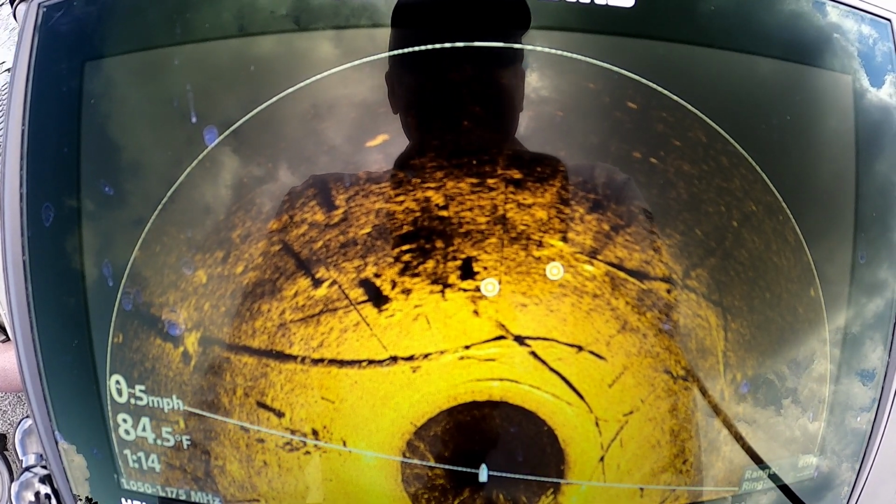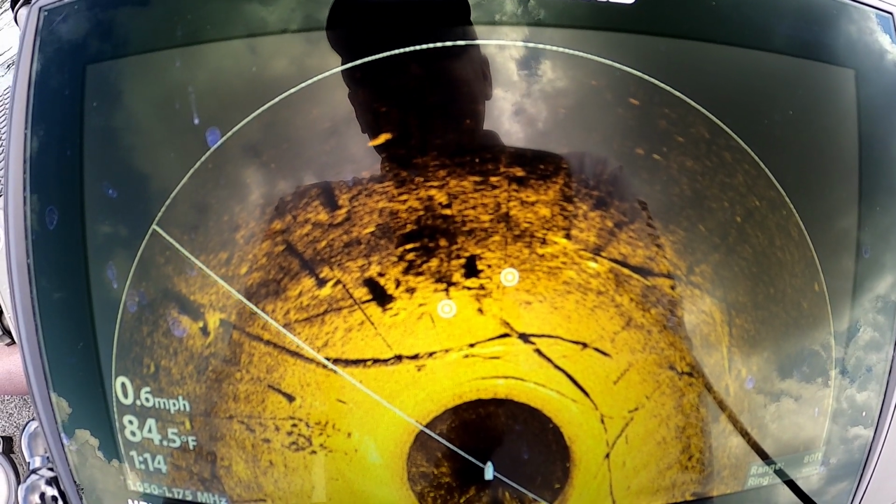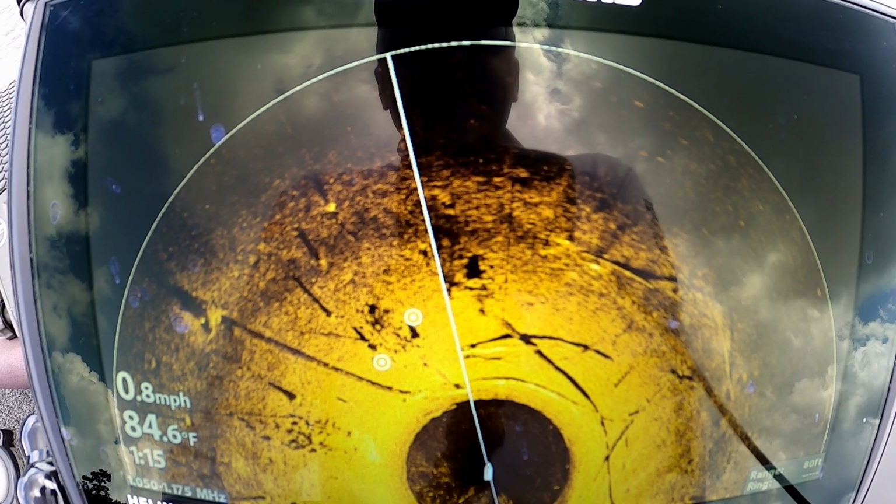Now this is on a Helix 10 Gen 3 model, so if you guys are wondering what a Mega 360 looks like on a 10-inch screen, that's what it looks like.